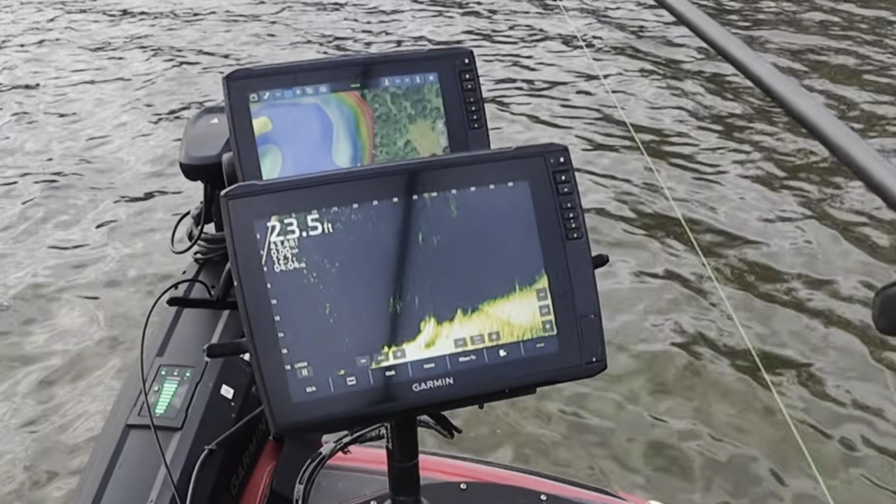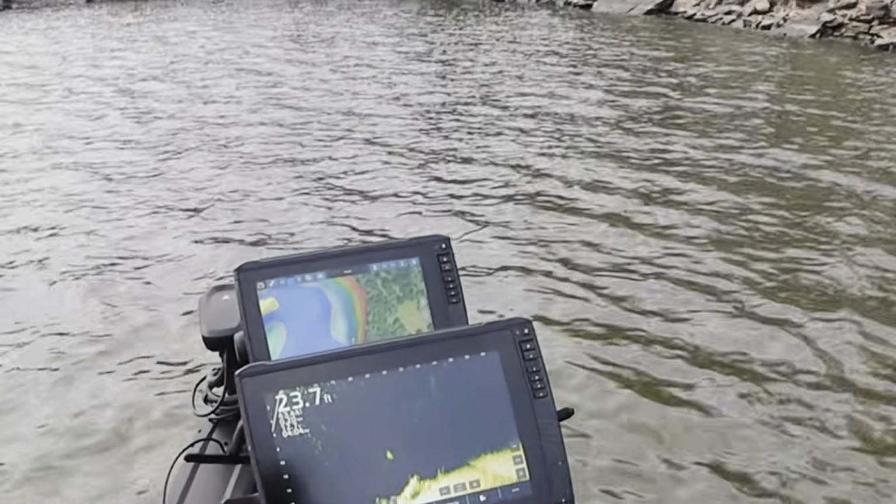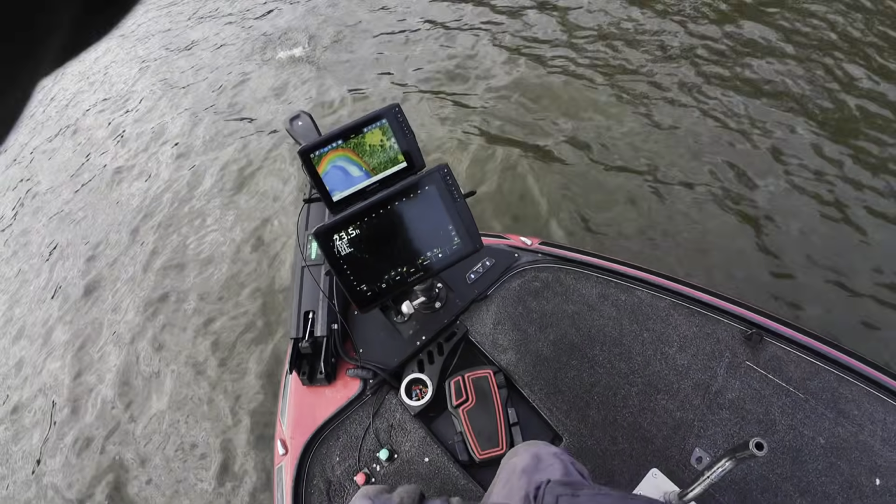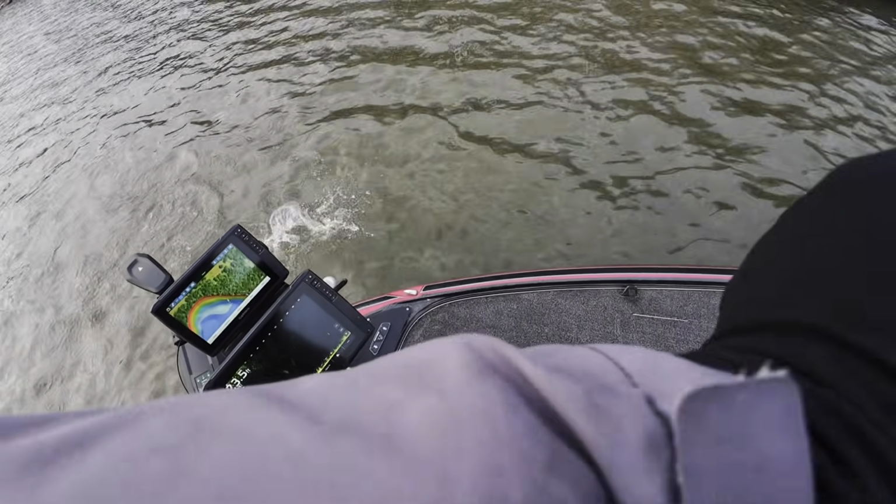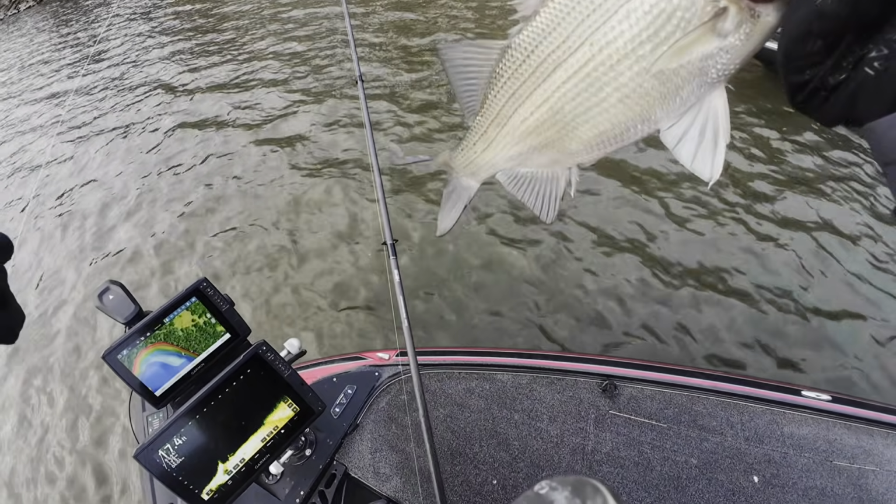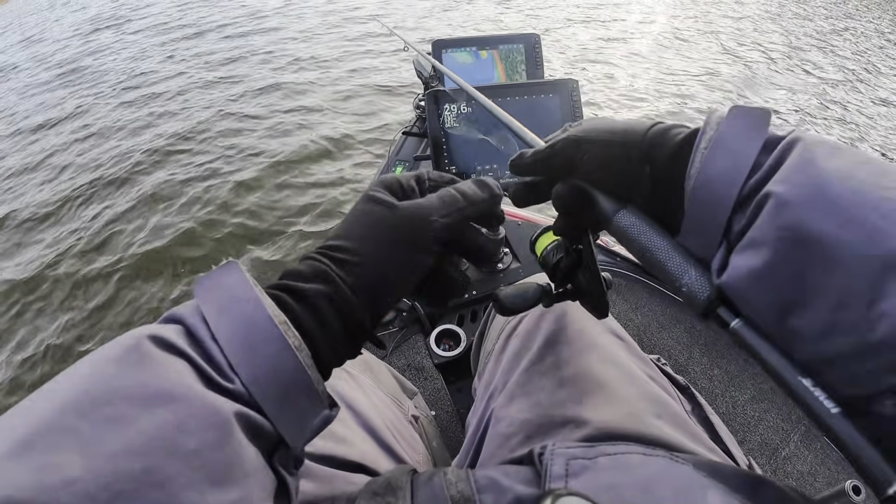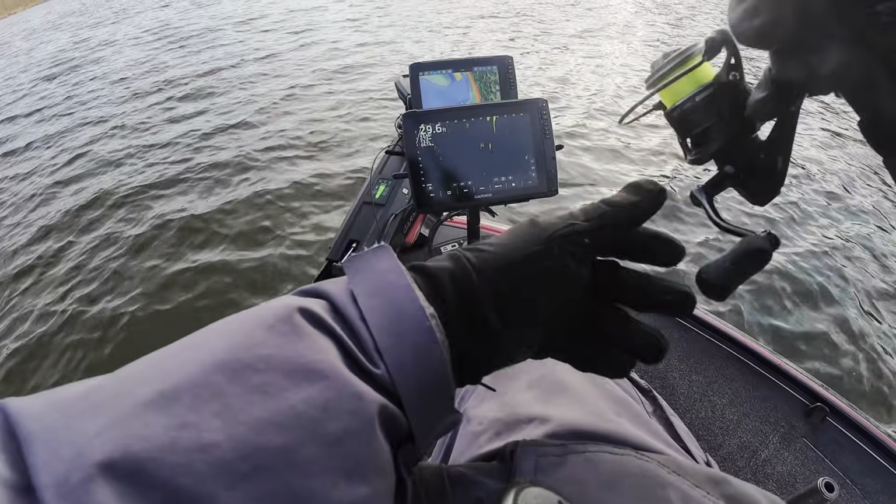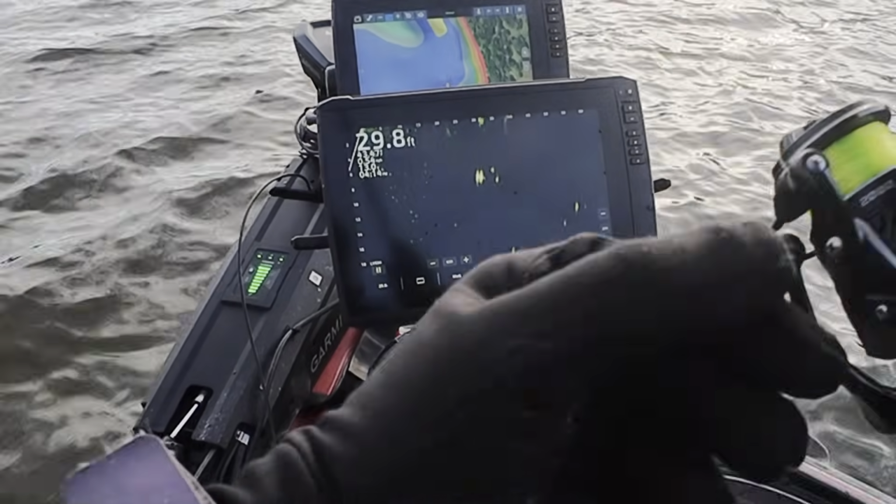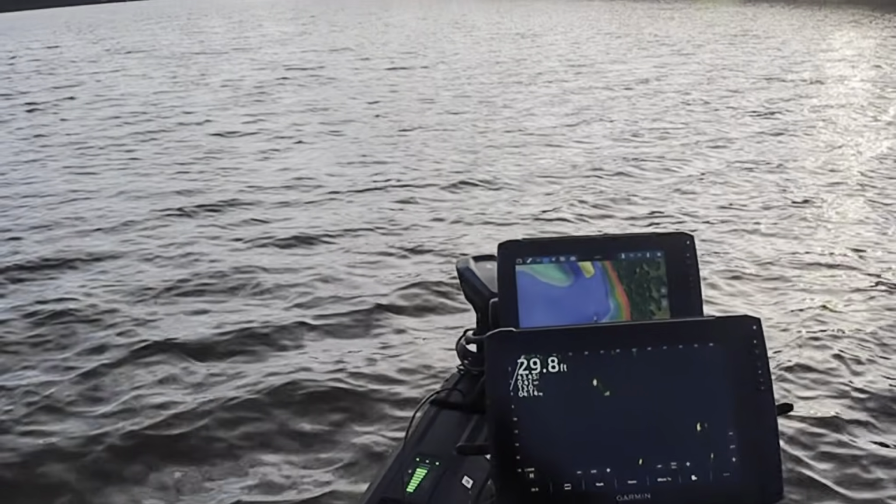Wow. Here comes one. Got it. Cast to catch. Got a pair out here. Perfect. Fish on.